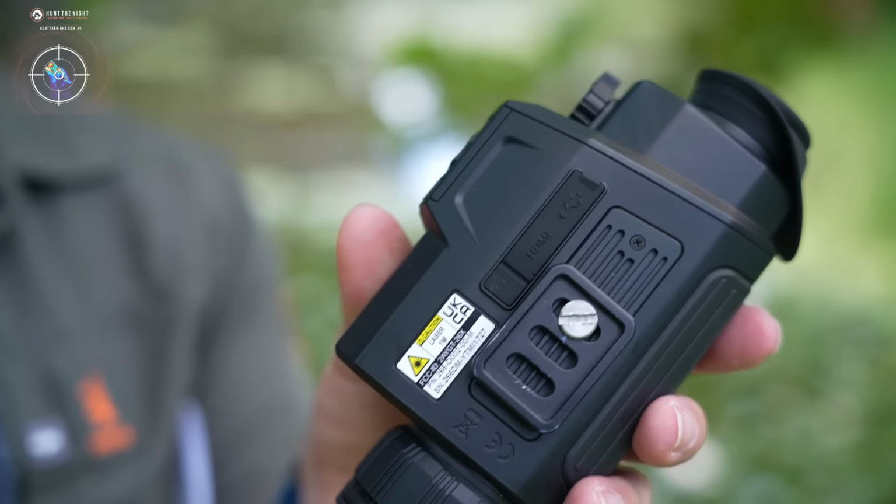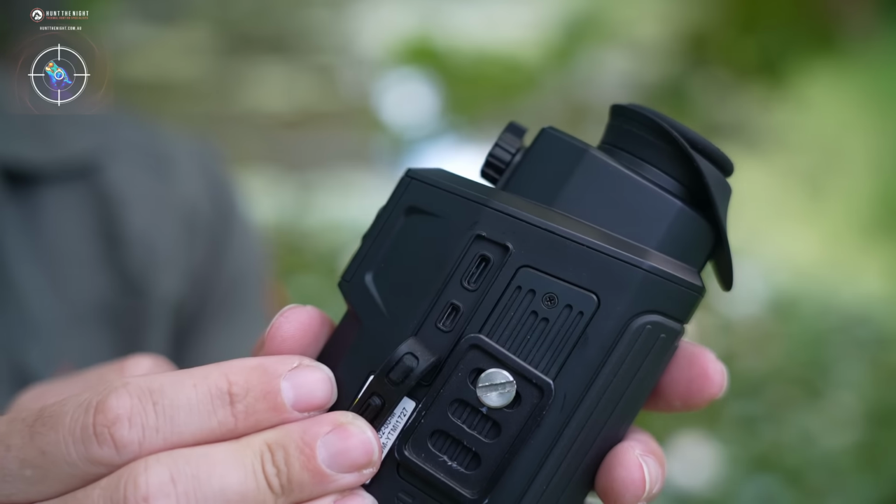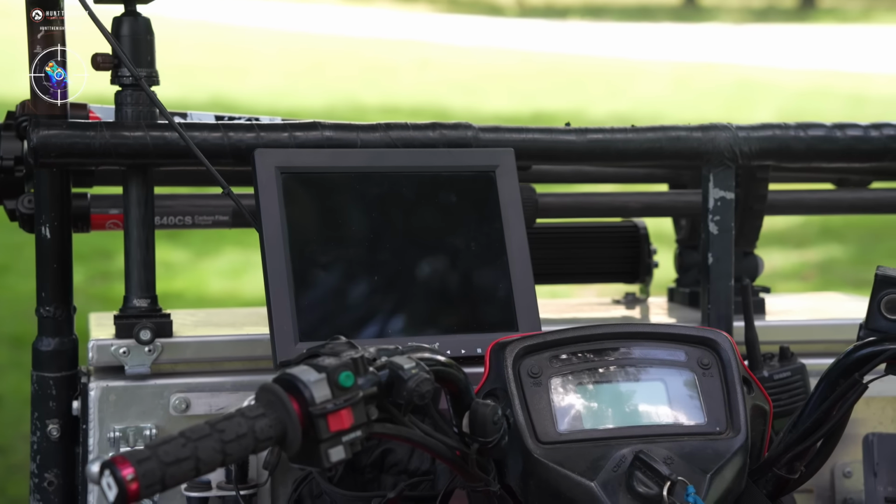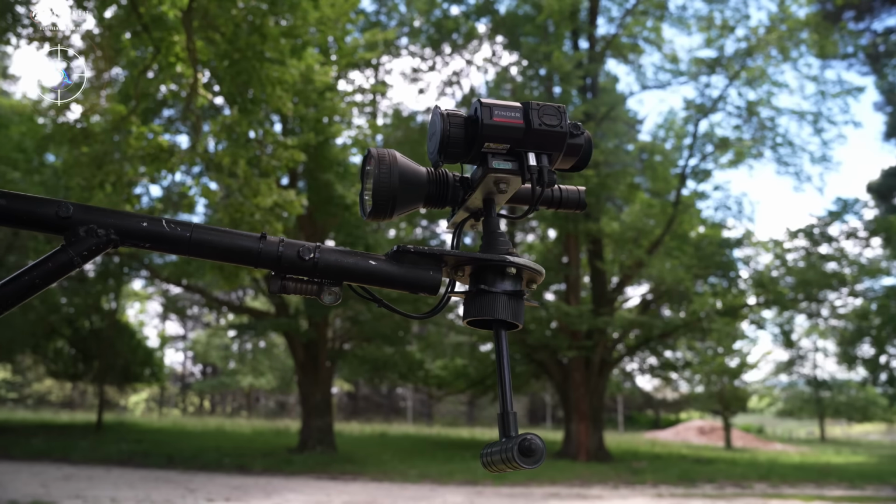Jumping straight across from Wi-Fi to using this device hardwired to a remote screen. This is the key reason I hugely rate the Finders. They have the ability to hardwire via mini HDMI lead, displaying the eyepiece image straight onto an IPS remote screen. I run the V2 in exactly this manner on my ATV as a remote scanner in place of a spotlight.